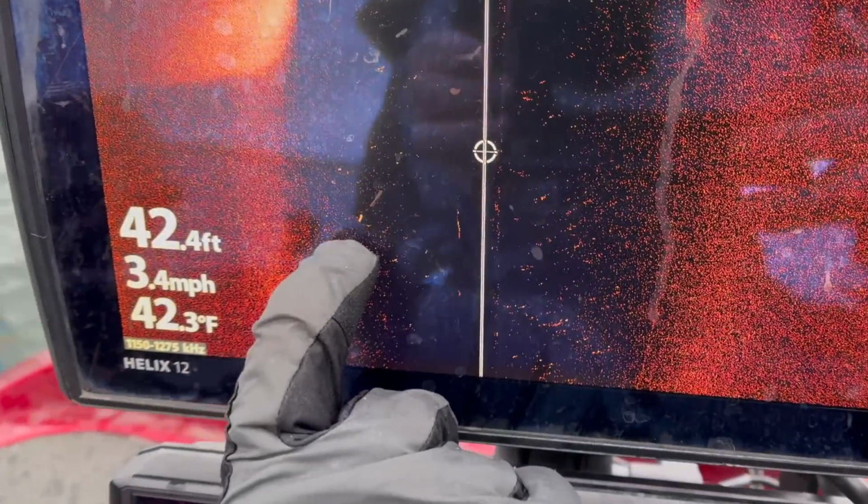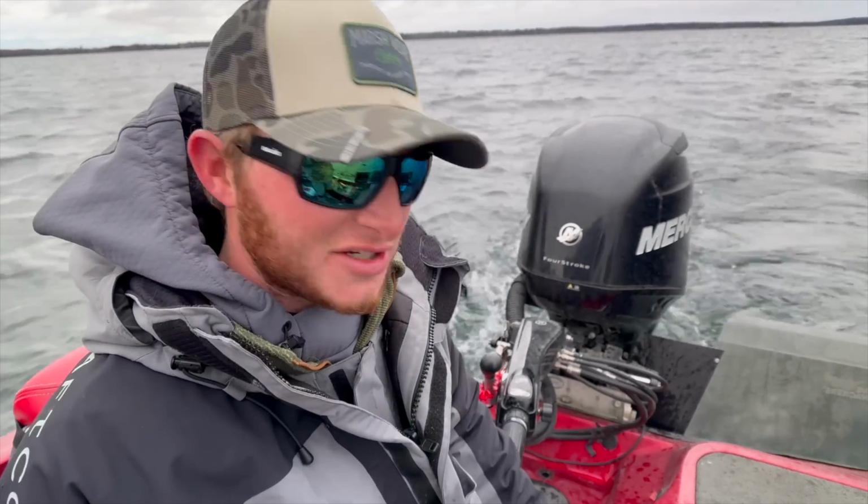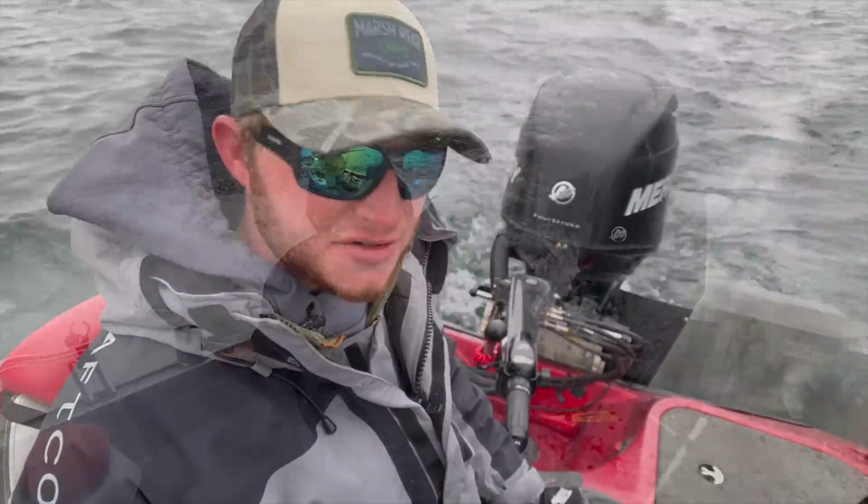Well, just went right back over that big fish. She's sitting in the same spot. She's just not really engaging on the baits. It's a really, really big one. Hope we can stick her today. I don't know, we're gonna give her some more time. She's still there. Keep knocking on the doors, see if she answers eventually.